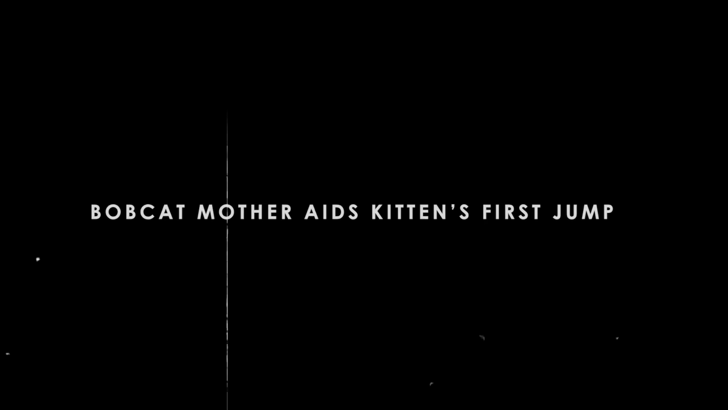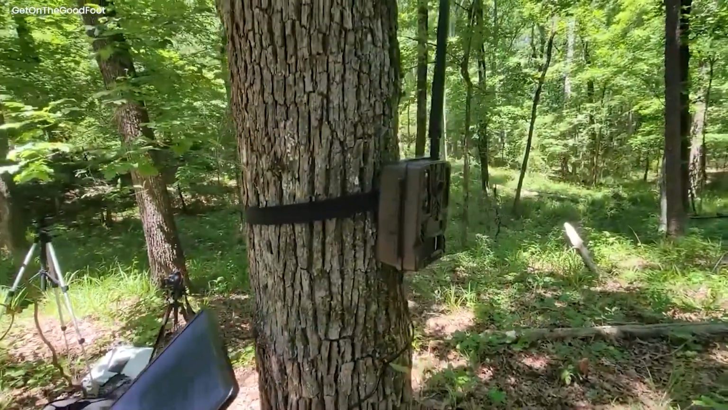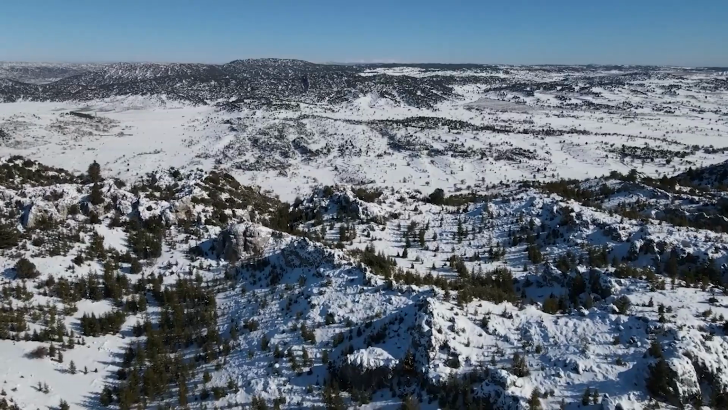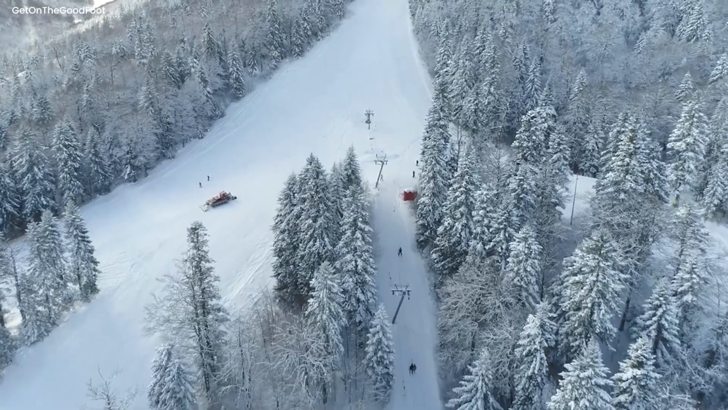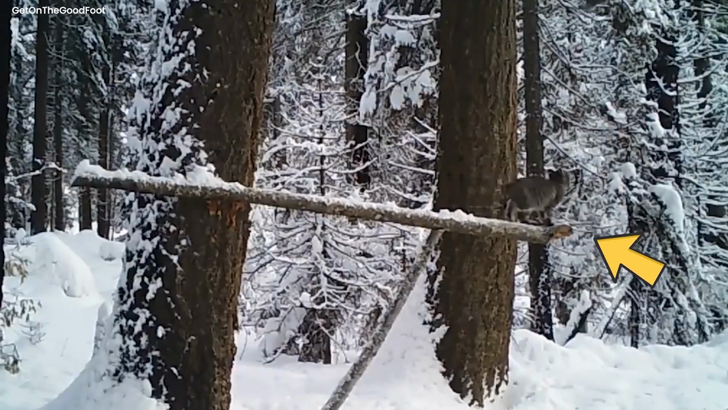Bobcat mother aids kitten's first jump. A trail camera witnesses a touching event which went viral. A mother bobcat shares her knowledge with her newborn kitten in the serene woods of Washington. The mother, her swift skills in full display, carefully leaps onto an unseen branch while snowflakes fall around her. The intrepid kitten follows suit after being encouraged by its mother, but with adorable hesitancy.